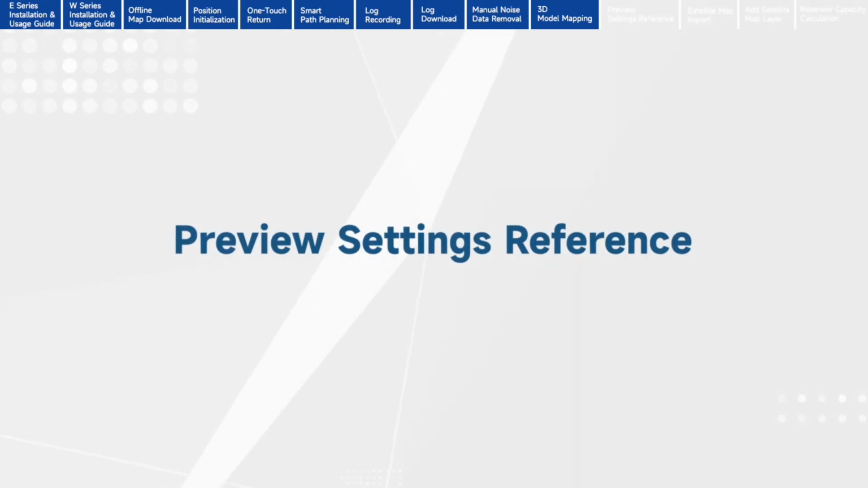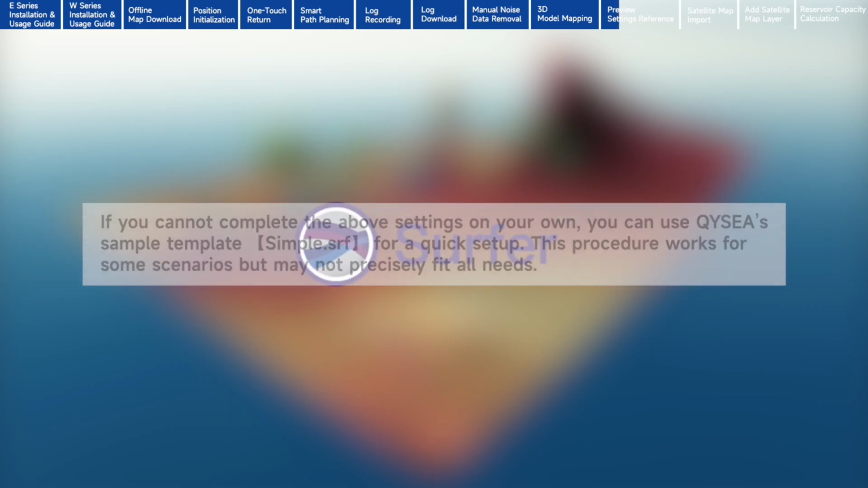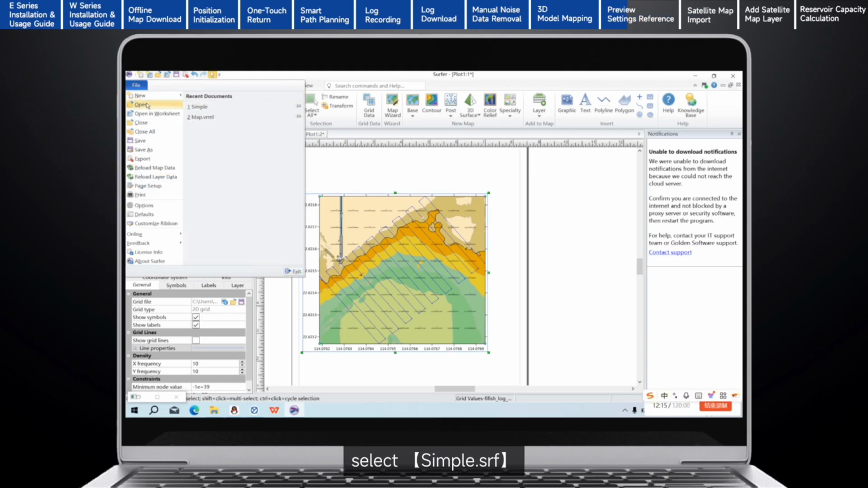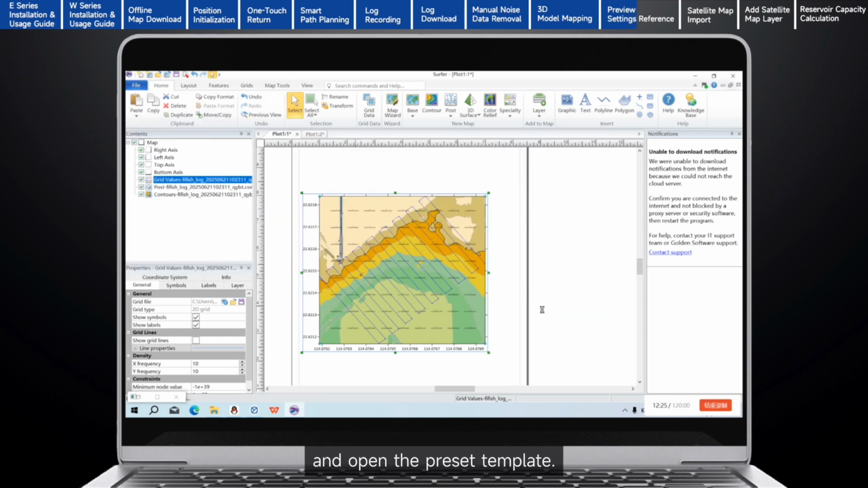Preview Settings Reference. If you cannot complete the above settings on your own, you can use QYSEA's sample template, simple.srf, for a quick setup. This procedure works for some scenarios, but may not precisely fit all needs. Open Surfer, go to File, Open, select simple.srf, and open the preset template.